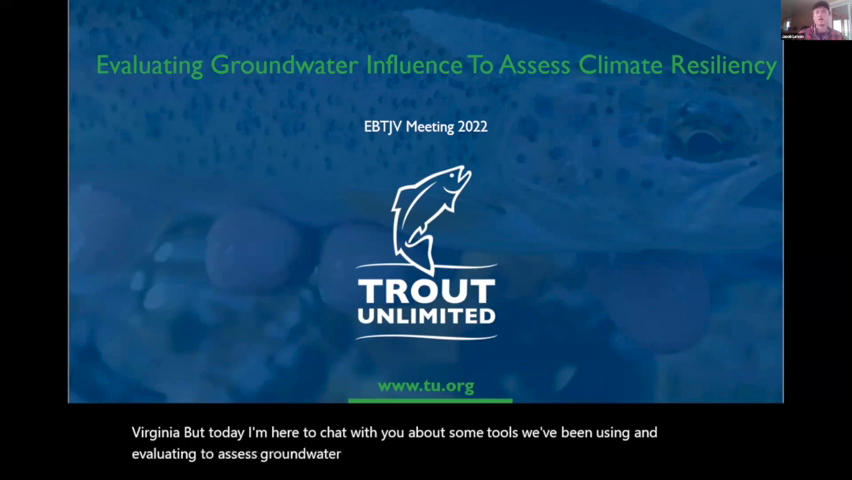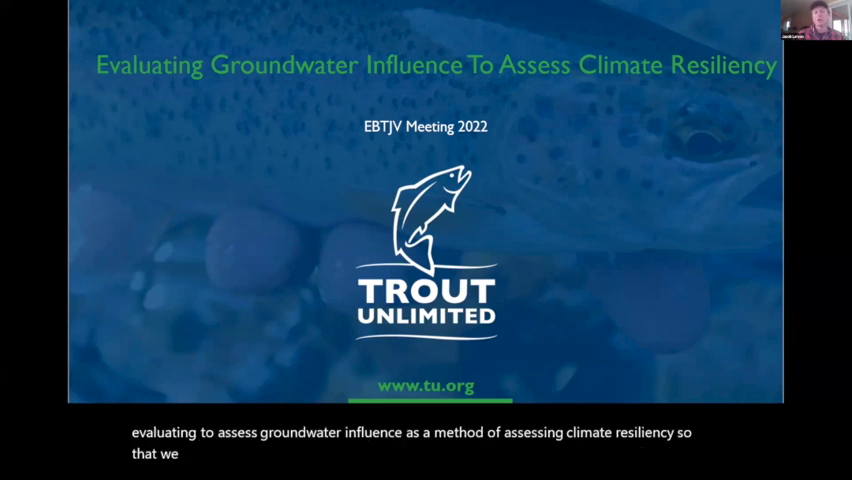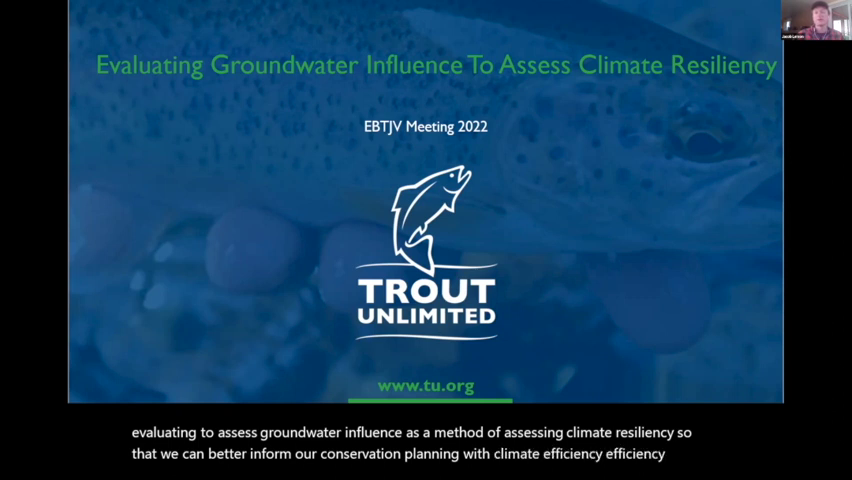as a method of assessing climate resiliency, so that we can better inform our conservation planning with climate resiliency information at finer scales.